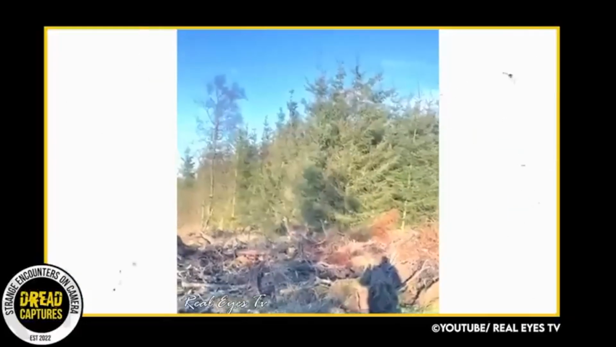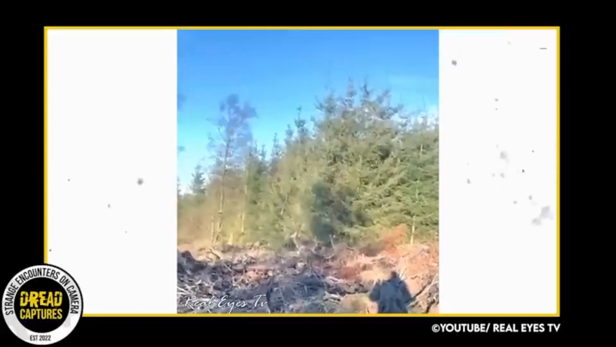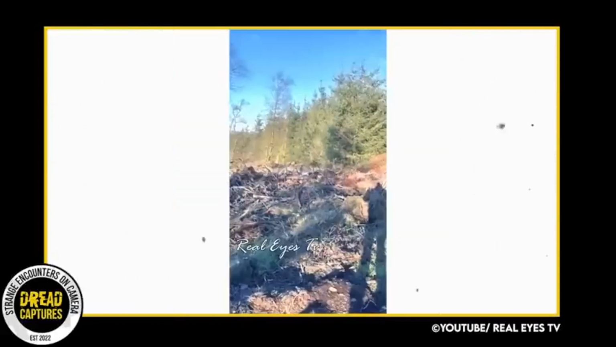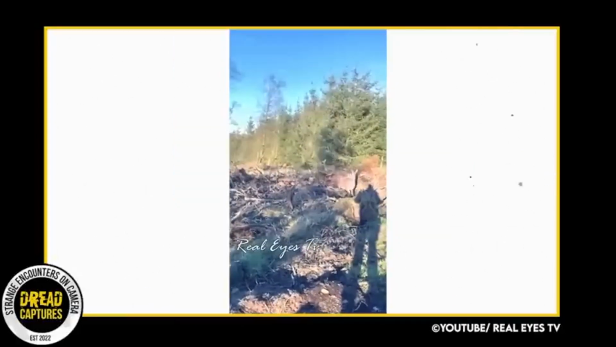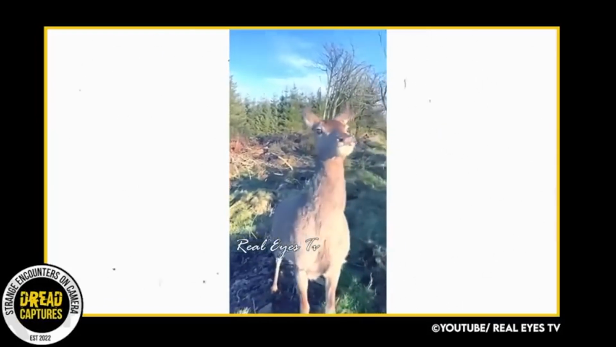Any and all ideas of what had the deer's attention, a big cat or a Bigfoot, and also, what's up with the deer walking straight up to the guy? Man, I'm interested if anyone has had any experience with something like this.